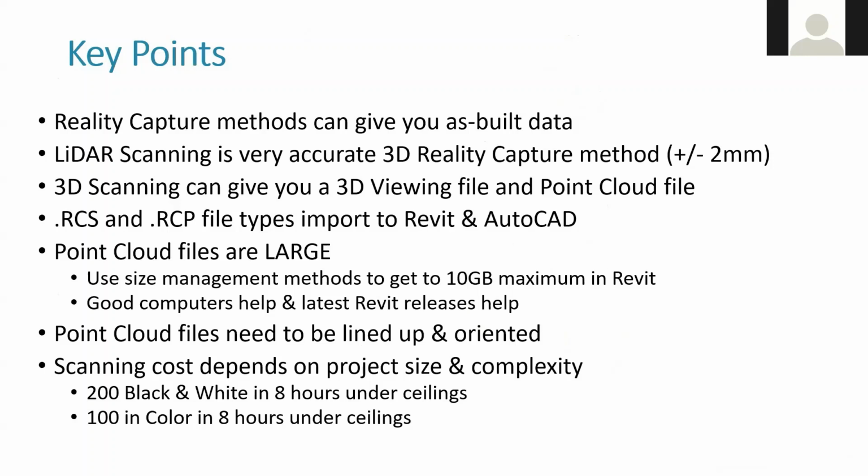There are multiple scanning file types that will be a deliverable: a viewing file and a point cloud file. We talked about the two file types, an RCS and an RCP. Those are the ones you're going to deal with in Revit and AutoCAD. These point clouds are large. They're huge. Make sure you have the storage space for them.